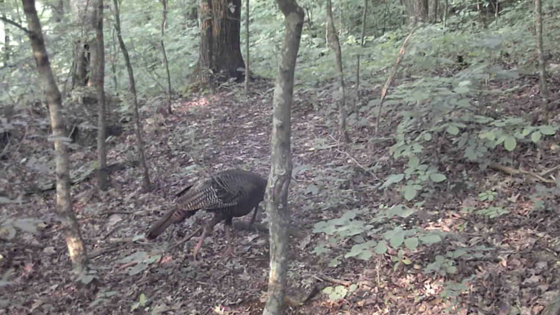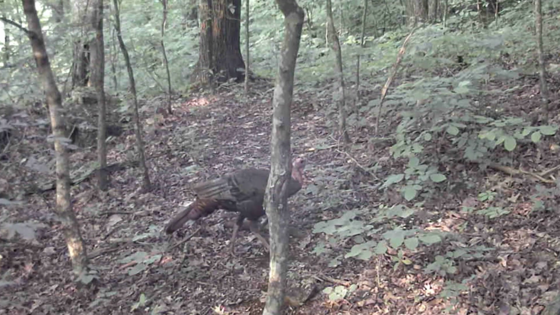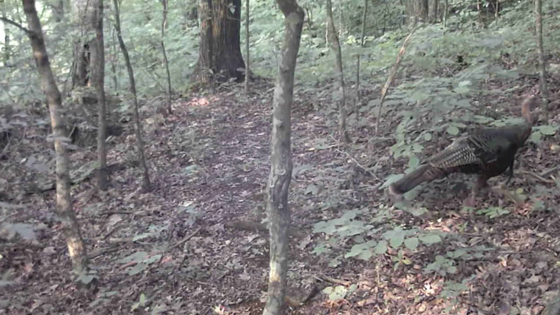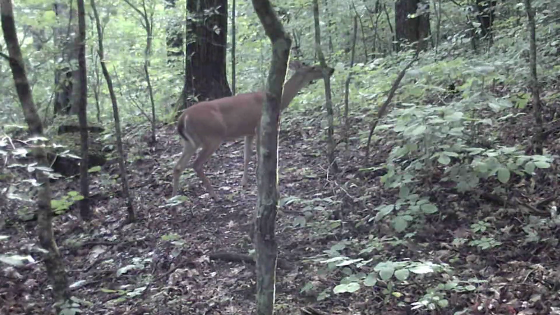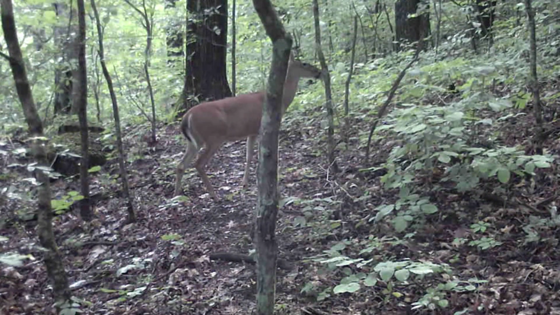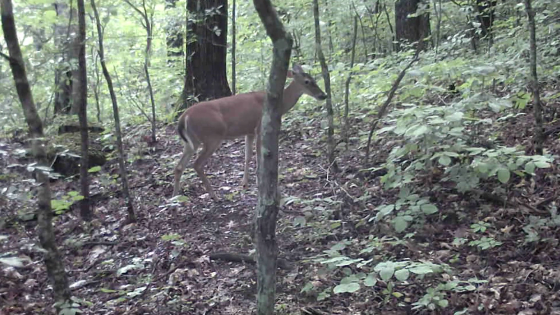Out in the woods, old turkey off the roost. The old gobbler, Big Tom. And does out browsing too after a rainy morning. Love these leaves.